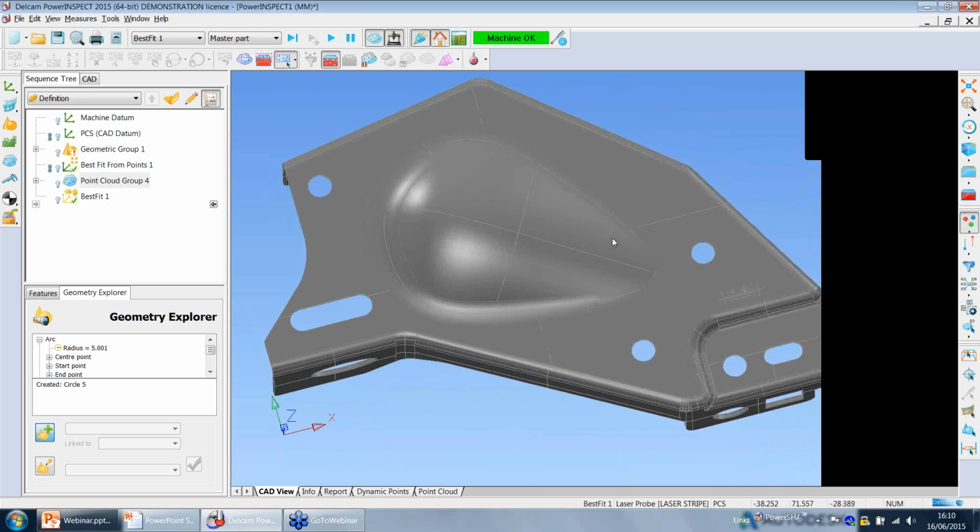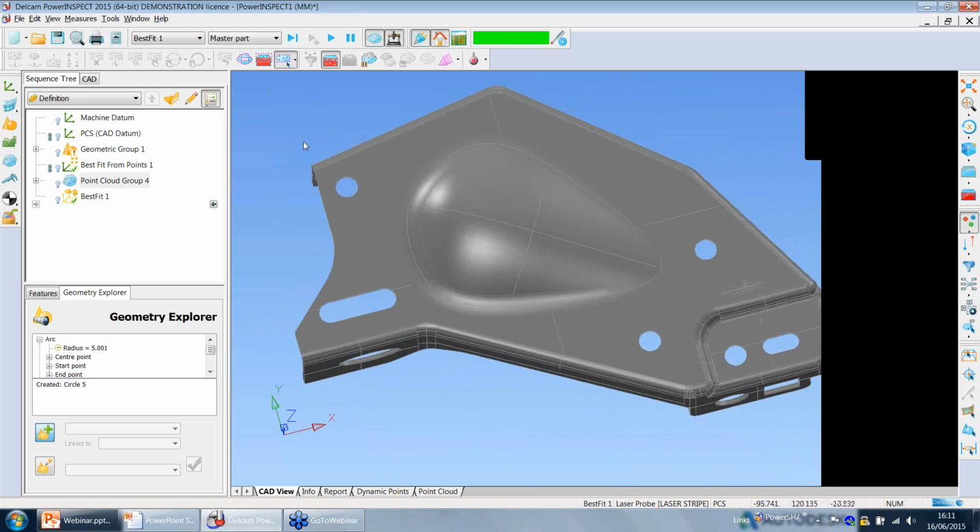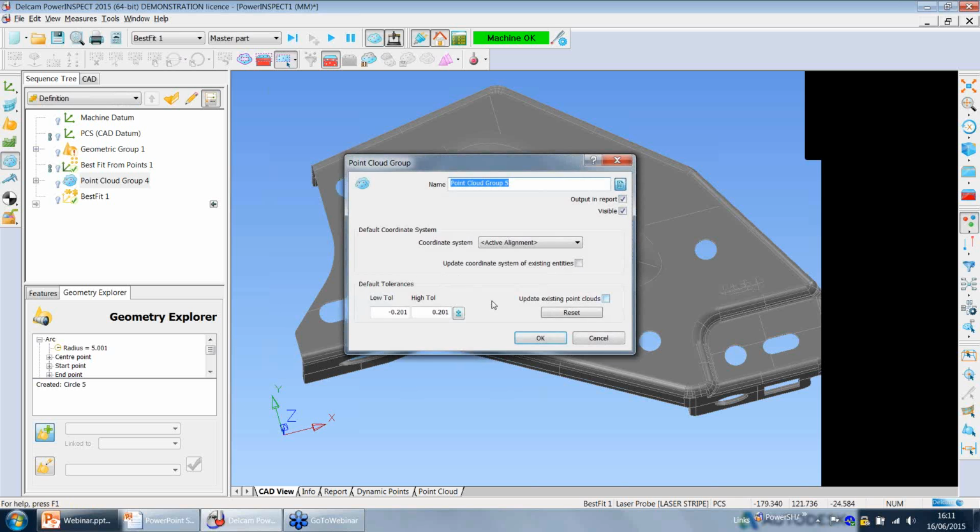We have this model here, already aligned, as you can see, and I have also best fit it. What I want to show you is how to scan directly from PowerINSPECT, not from the VX element that we saw previously. So we can just go to the point cloud group.